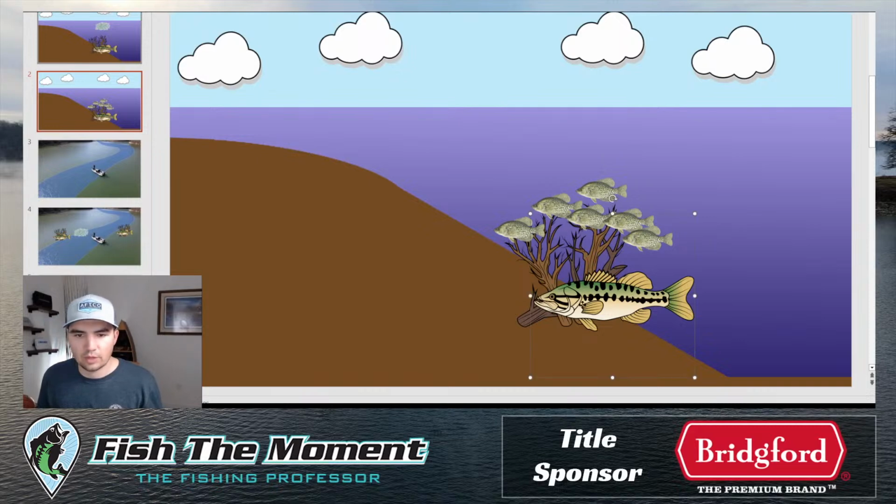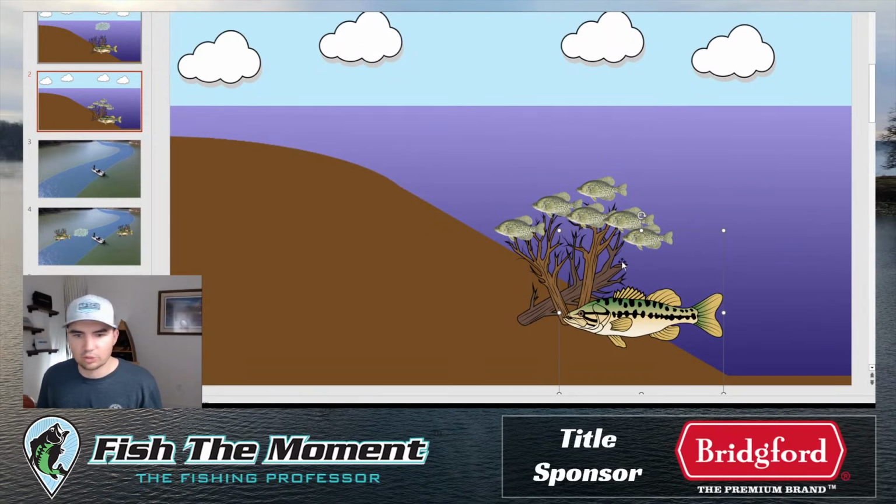Right here, he was finding crappie that were spawning in the top. This is a brush pile, but basically standing timber. But standing timber brush pile, there were crappie spawning here, and the bass were sitting tight to the bottom, probably feeding on those small crappie, and that was their main food source.